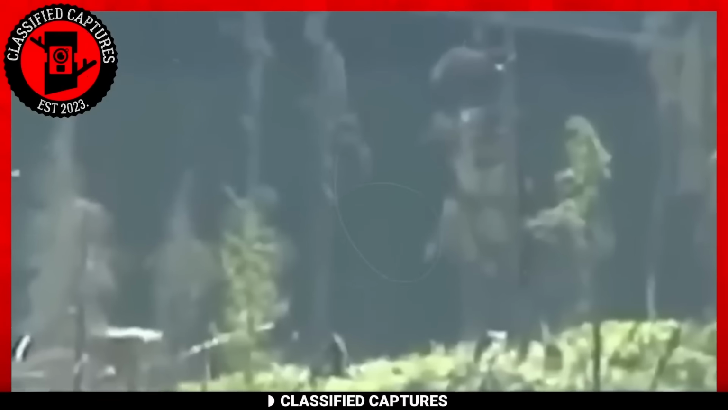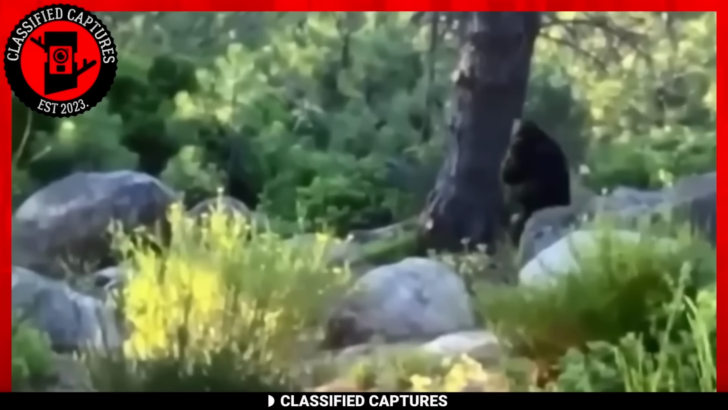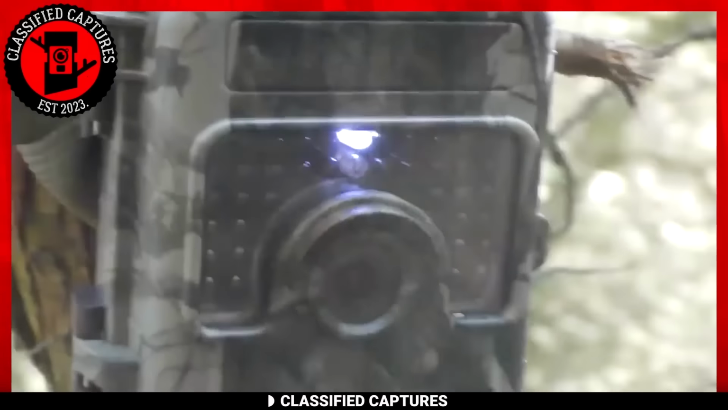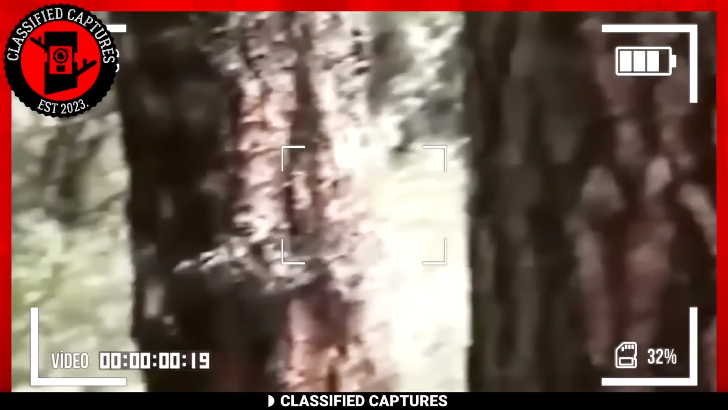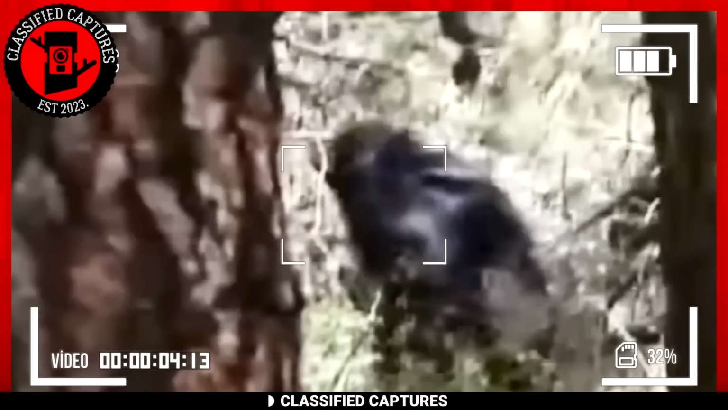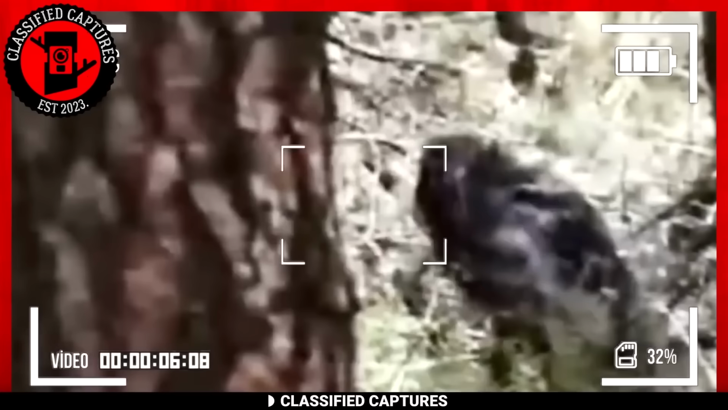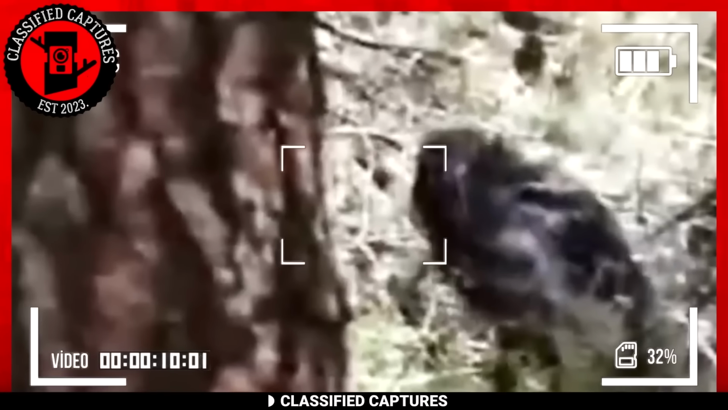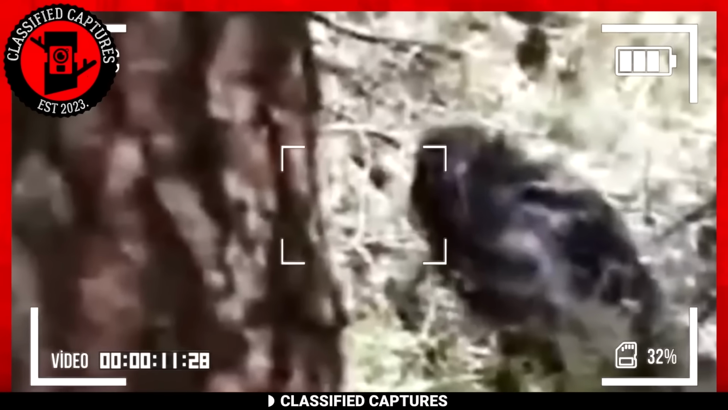Bigfoot doesn't seem to catch a break these days. Many are on a quest to prove its existence, setting up trail cameras in hopes of catching a glimpse of the elusive creature. While not many have been successful, it seems like the owner of this trail cam footage may have struck gold. Take a look at this footage and you'll see what appears to be an ape casually strolling through the woods, completely oblivious to being filmed.